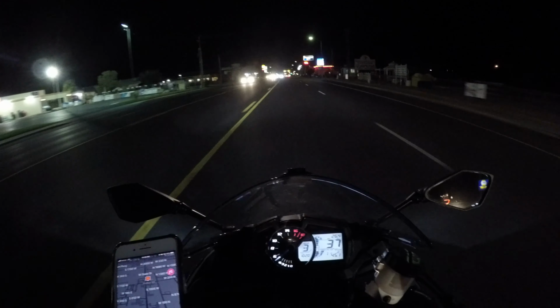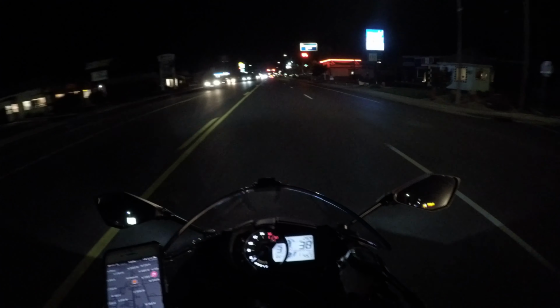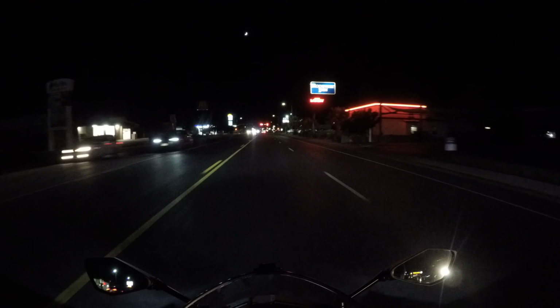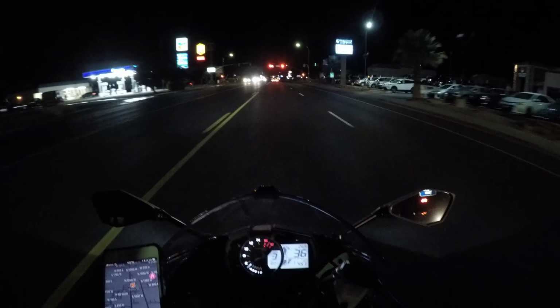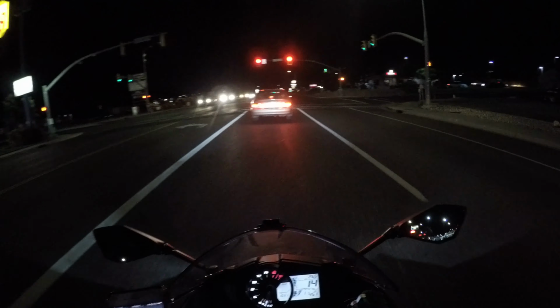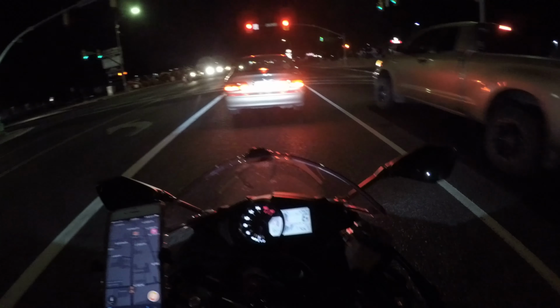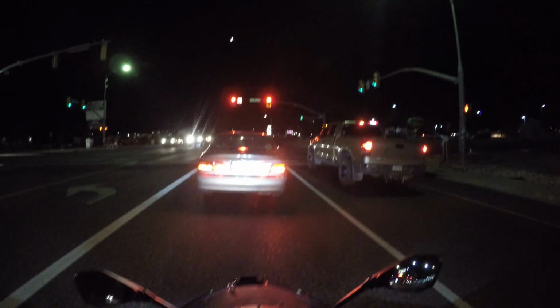And I don't think that at night through the middle of town is the time or the place. Granted, I'm going like 37, 38 in a 30-mile-per-hour zone, but I'm just kind of keeping up with traffic. Everybody else is going as fast as I am or faster.